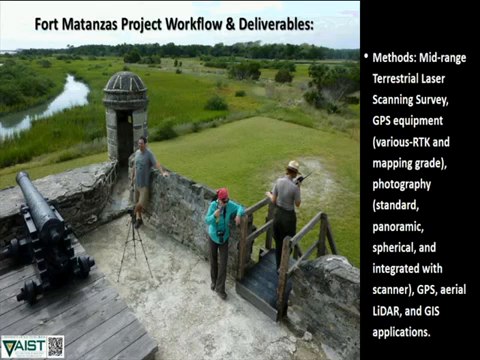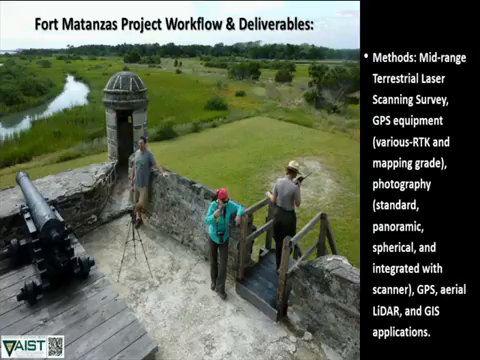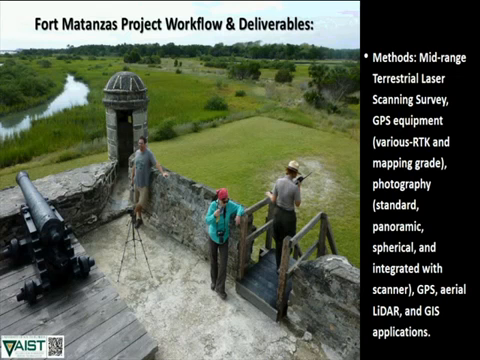To do this, we work collaboratively with the park, so ahead of time we're getting a feel for what their needs are and what they're trying to do with the data and information as end products. For this particular project, we're using mid-range terrestrial laser scanning, a phase shift scanner. The Faro scanner is our choice for this project. The GPS equipment we're using varies from RTK to mapping grade, using standard panoramic, spherical, and integrated scanner photography.